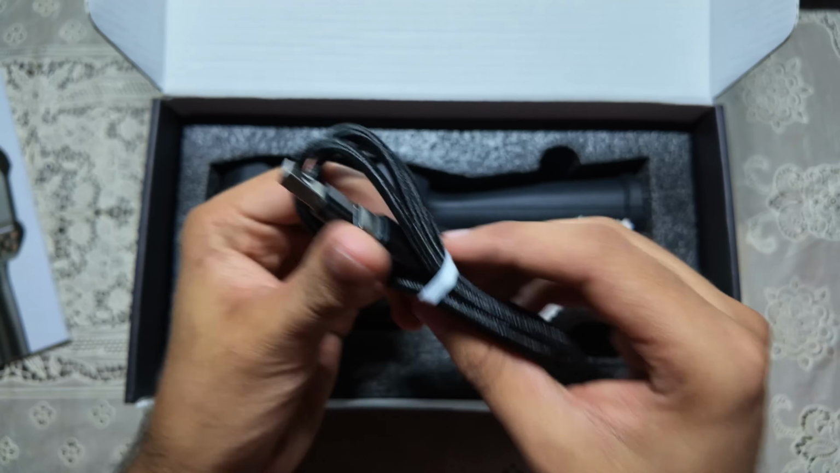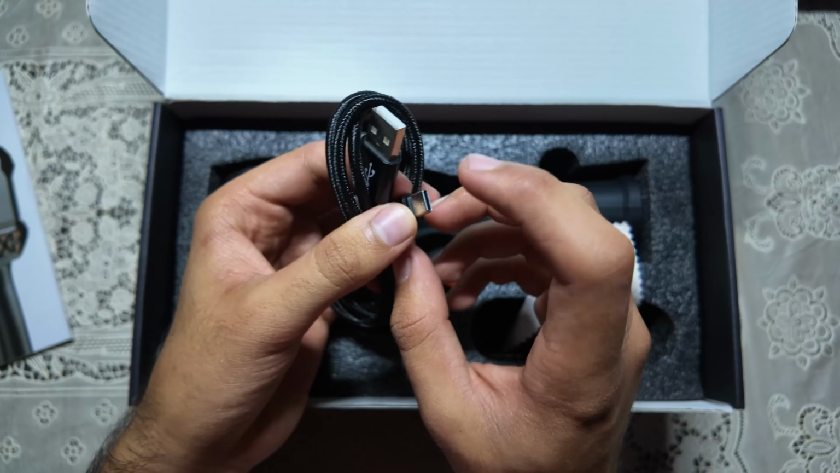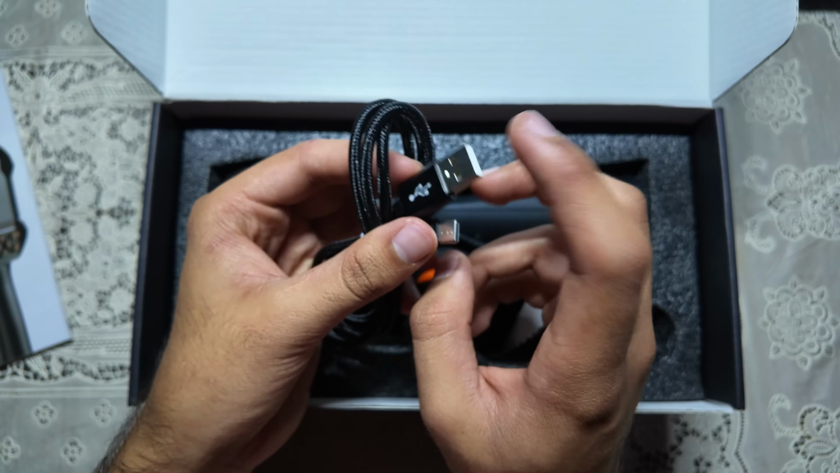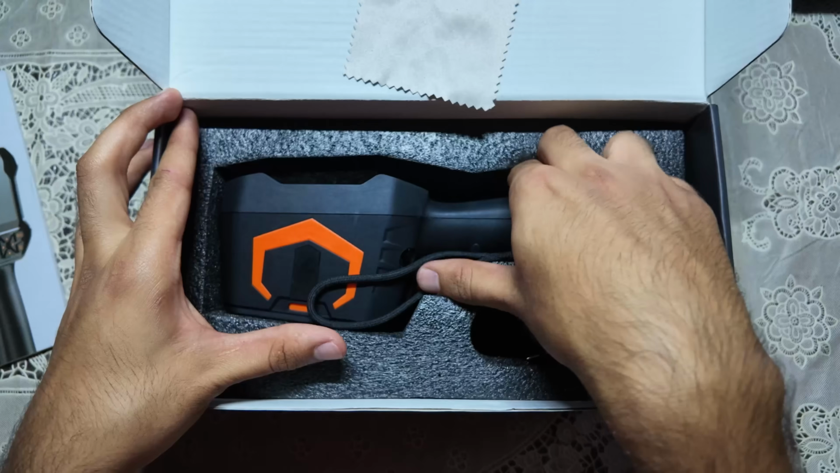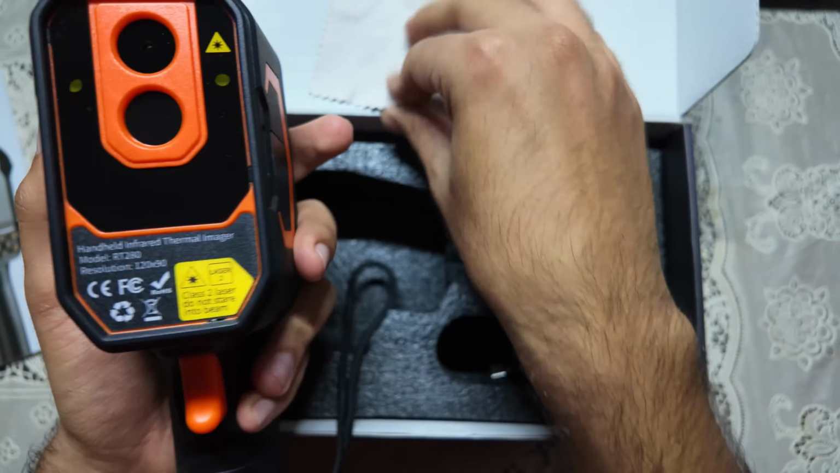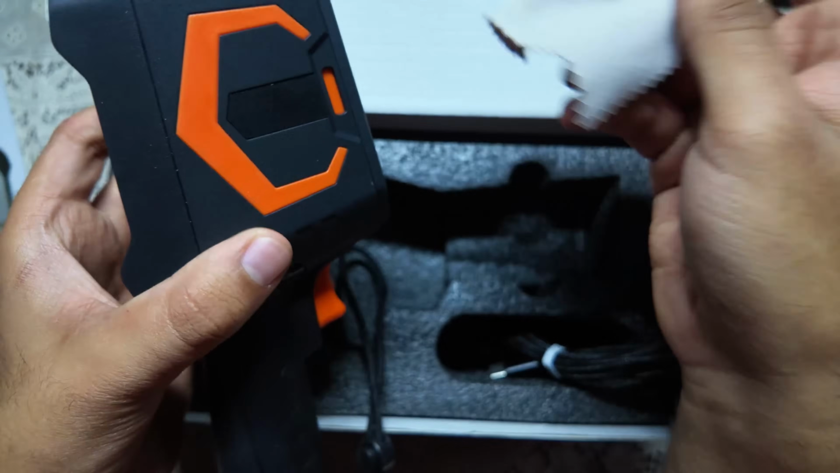And inside the box, we actually have a really high quality braided USB-C to USB-A cable. I really wish this was Type-C. We do have a cleaning microfiber cloth. And this is the unit itself. So of course, you can just clean this using this.